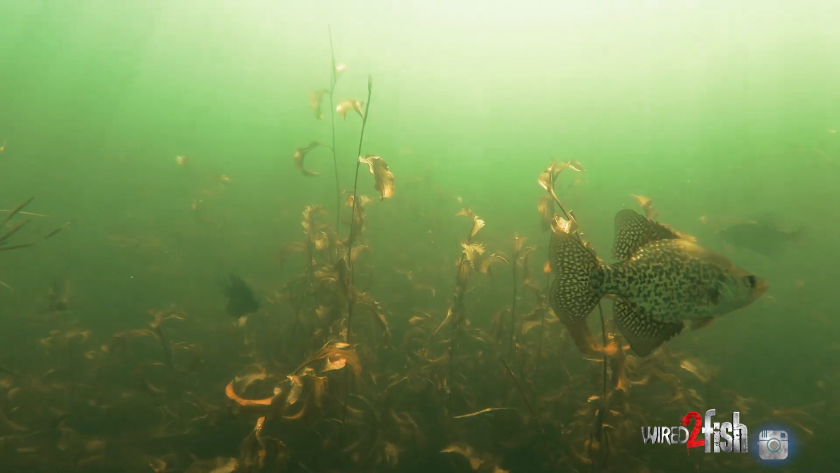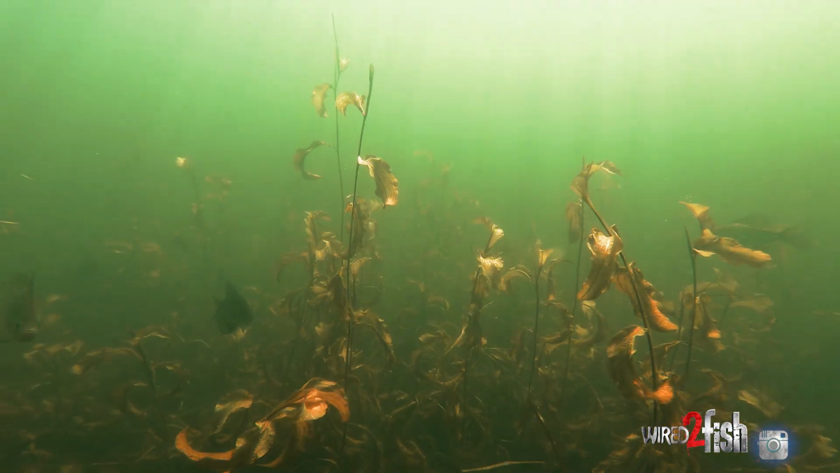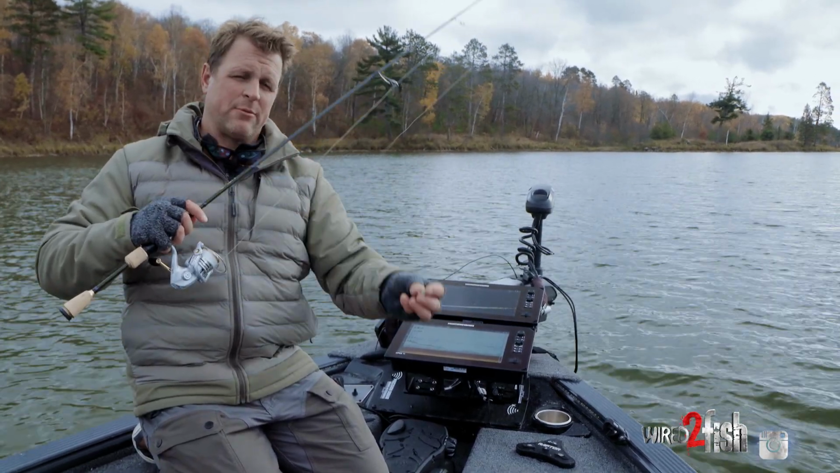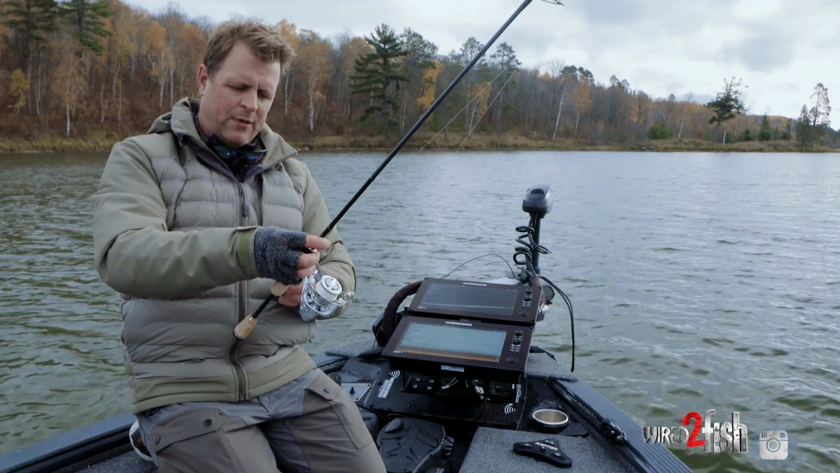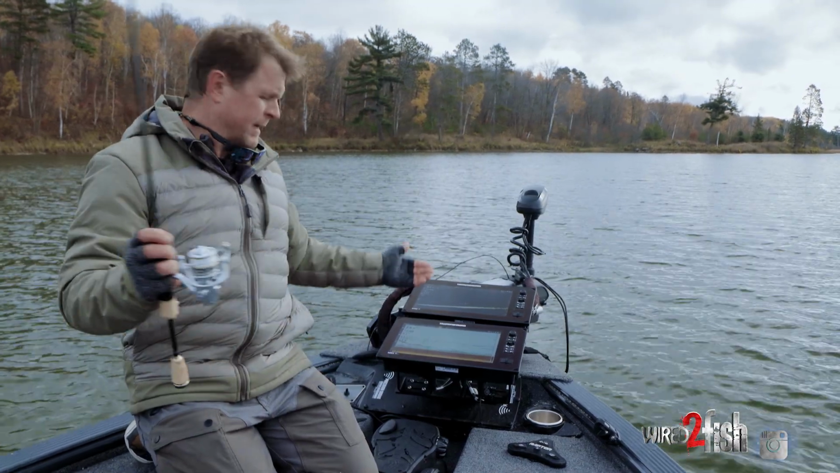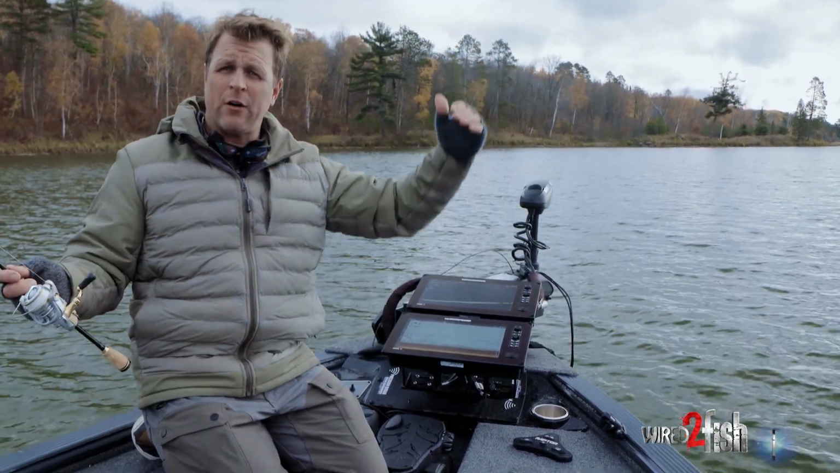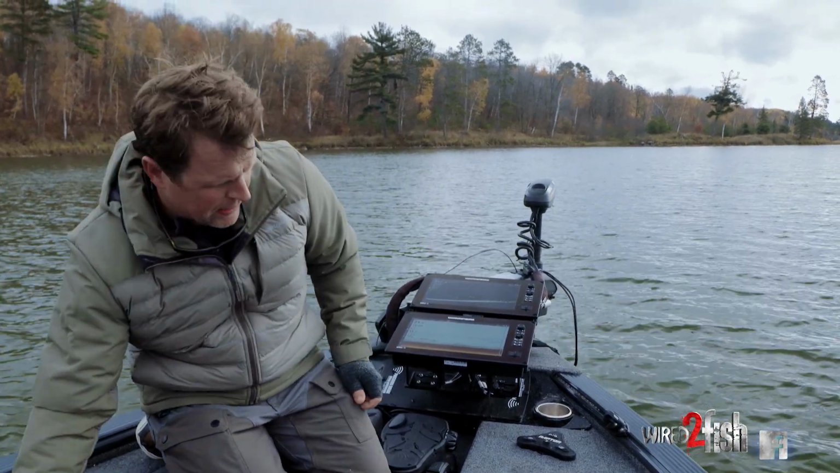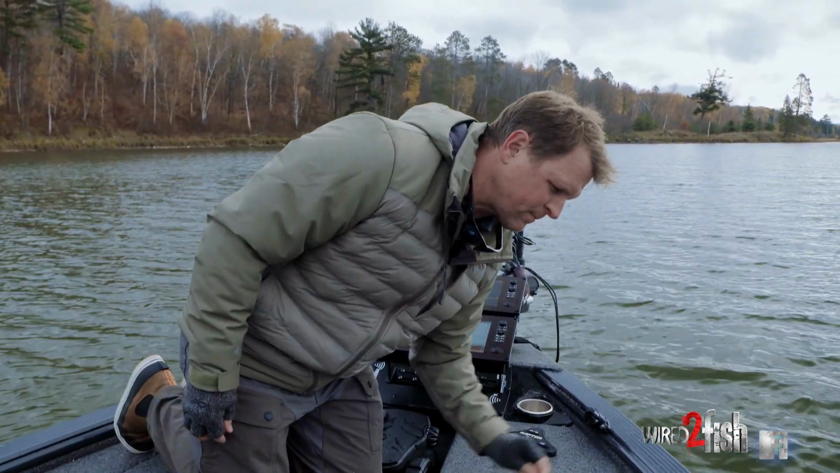But in this deeper water situation, that 16th ounce jig doesn't get down nearly as quick. That said, there's times where the fish do want a slow fall rate. Like if they weren't active like they are today, I need to slow that fall rate. So I would pick up that 16th ounce jig and give it a try with some different plastics.